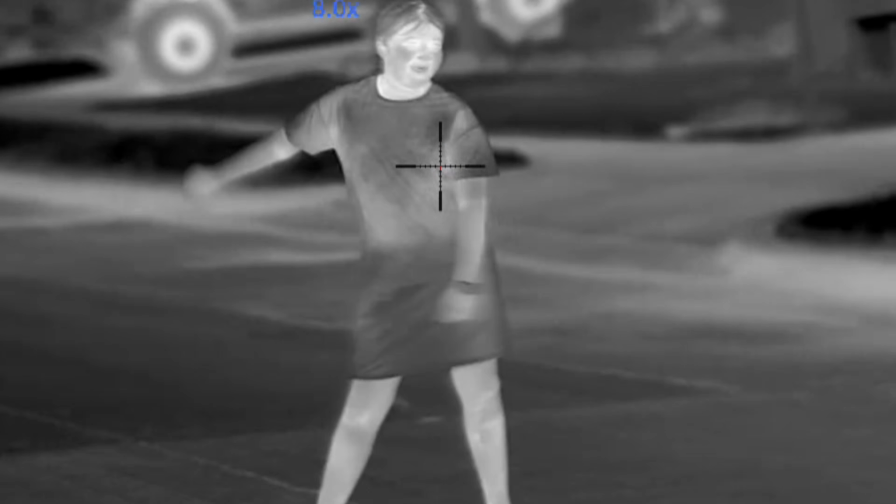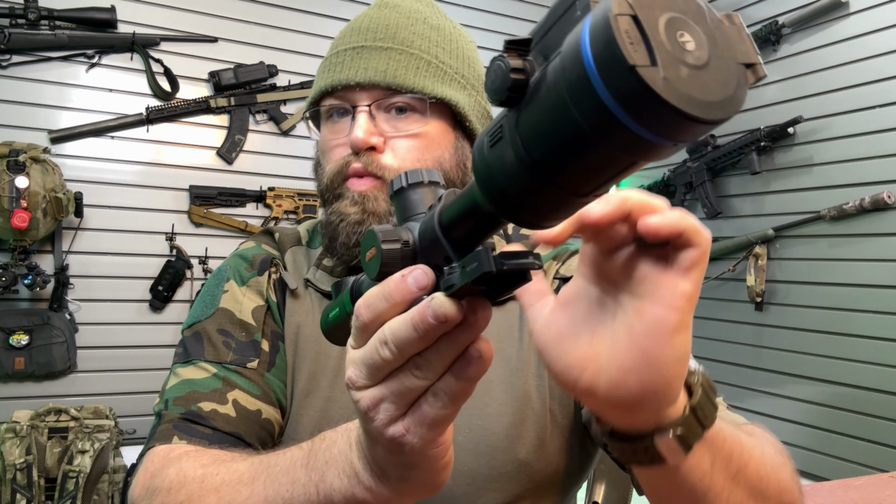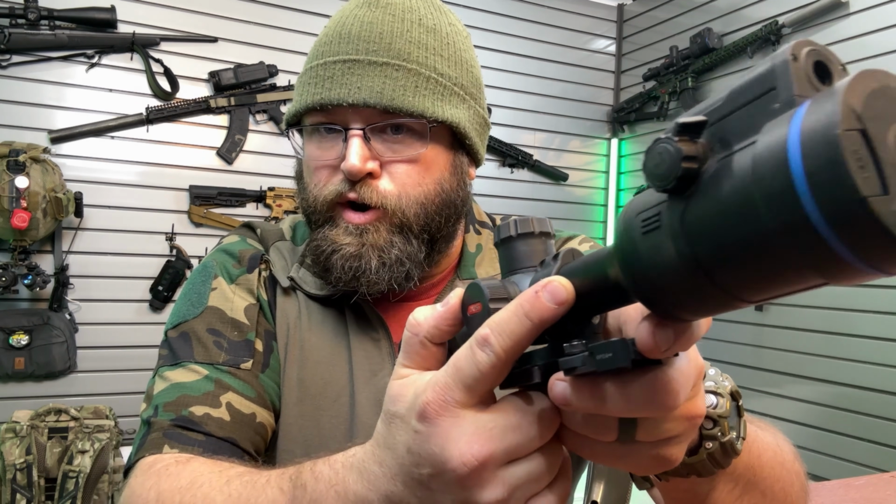Now you'll see I do have this one in a quick detach mount. That does not come with the scope. You are going to have to buy that separately, but this is a standard 30mm tube.